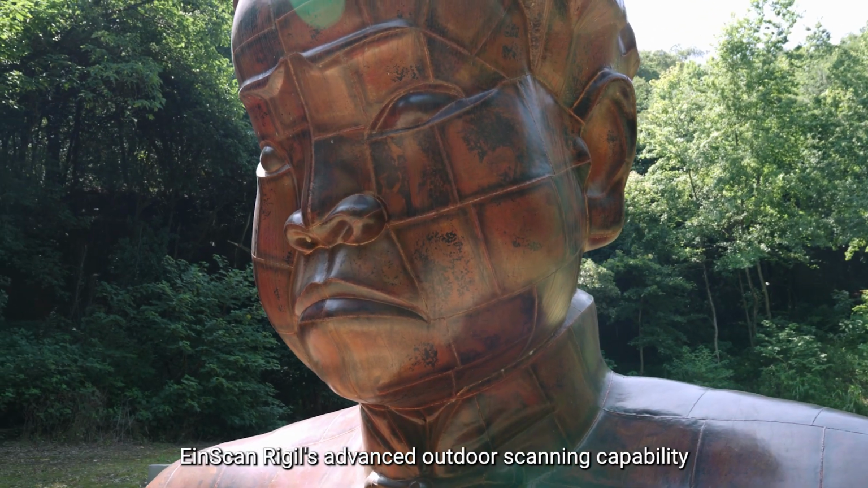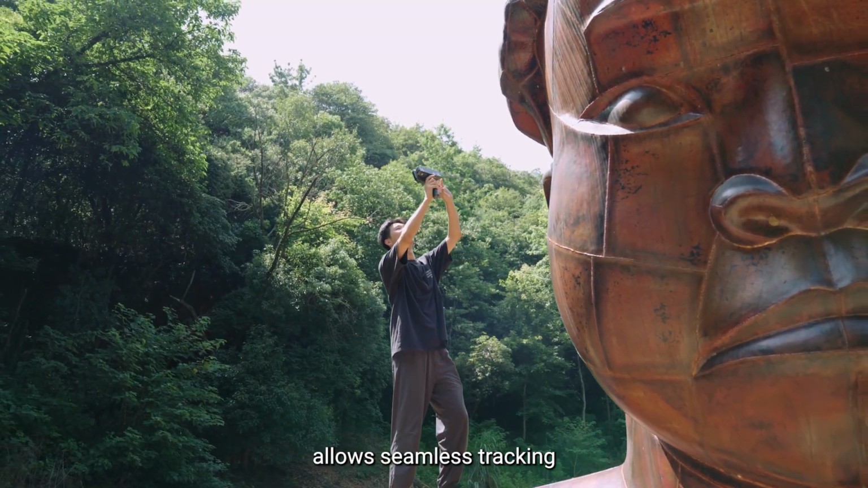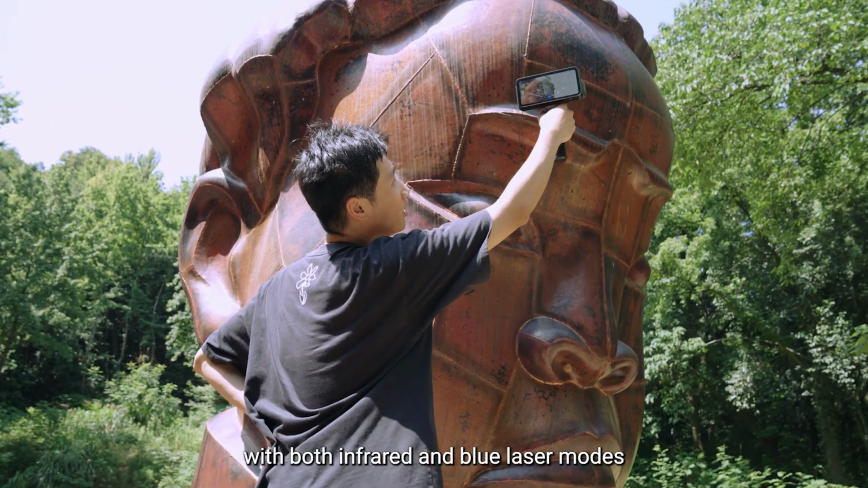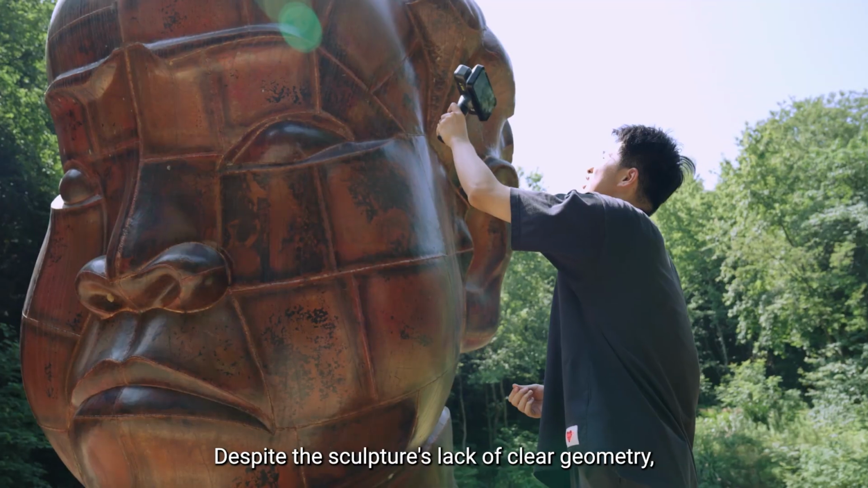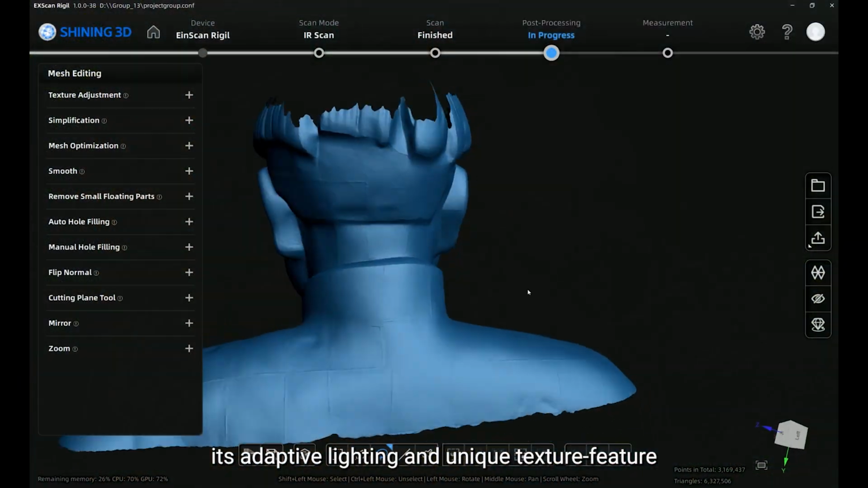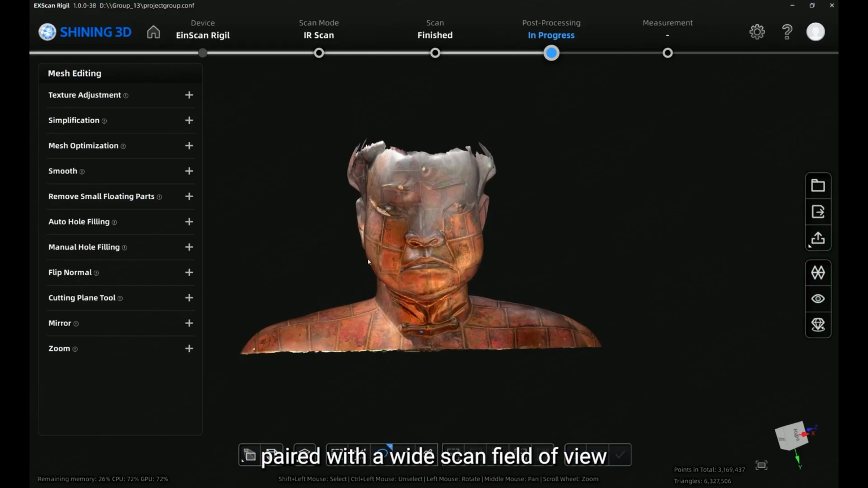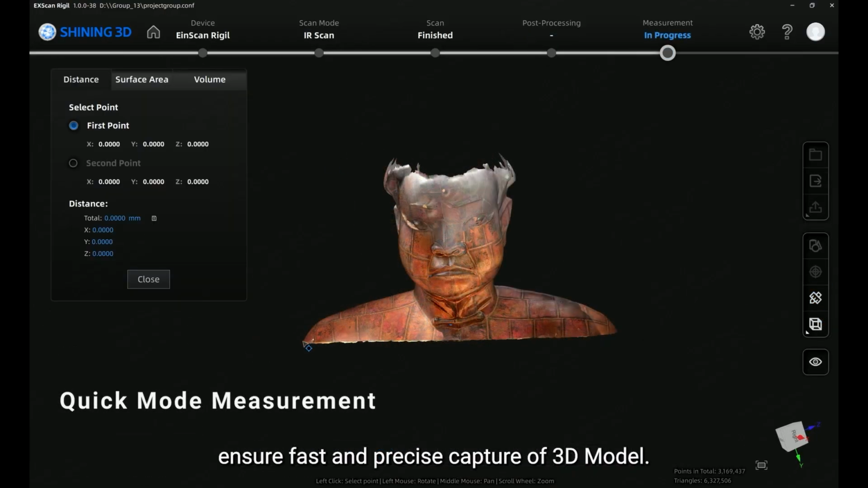EinScan Rigil's advanced outdoor scanning capability allows seamless tracking even under harsh noon sunlight, with both infrared and blue laser modes. Despite the sculpture's lack of clean geometry, its adaptive lighting and the unique texture feature hybrid alignment algorithm, paired with a wide scan field of view, ensure fast and precise capture of the 3D model.